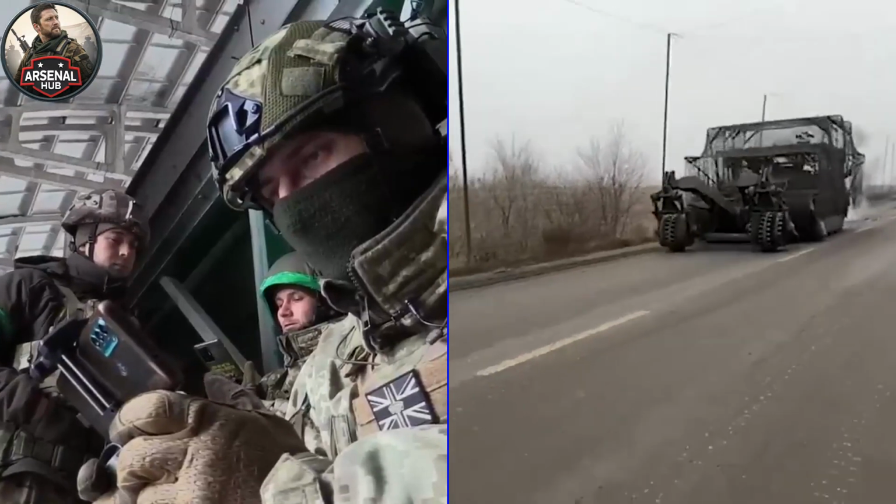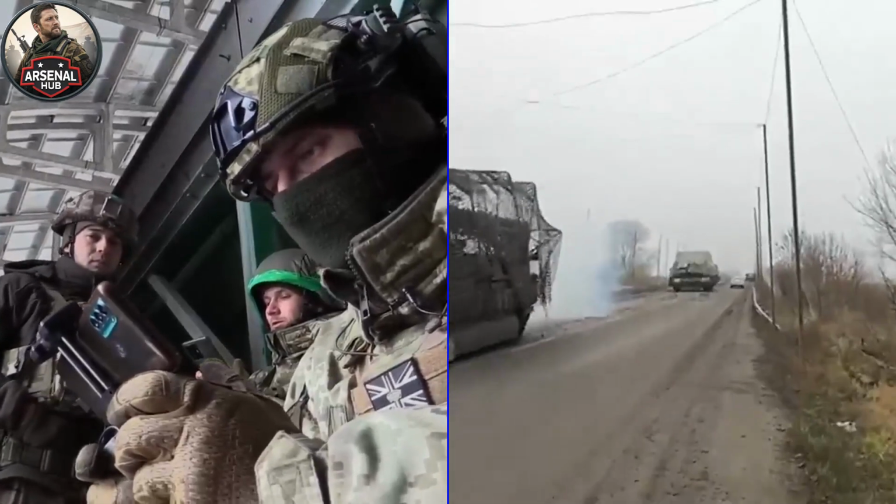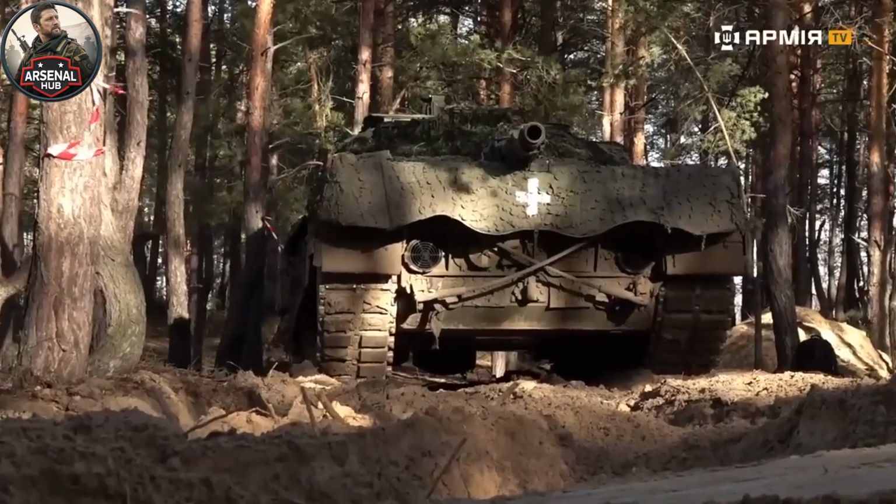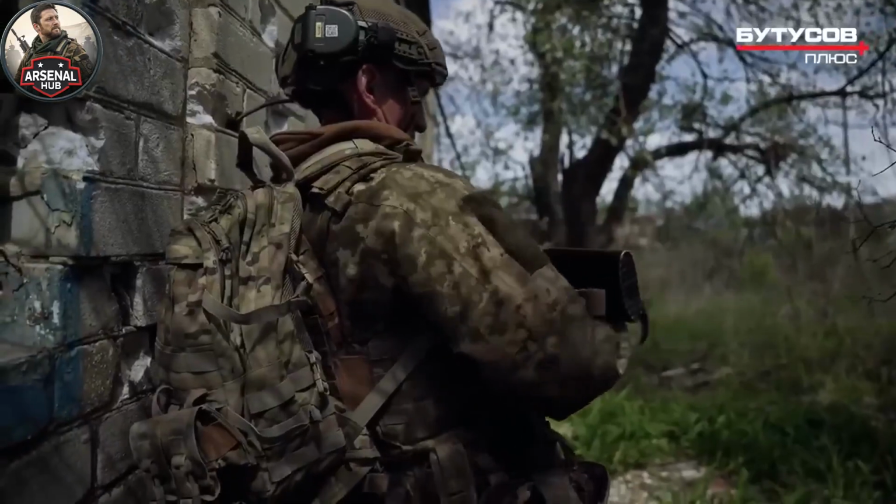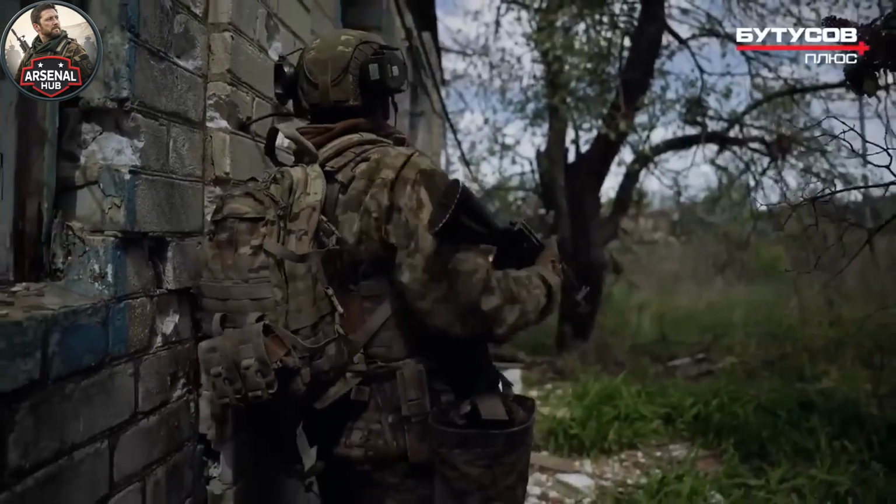The mission that the column was supposed to accomplish, reinforcing forward positions before Ukrainian forces could exploit the weakness that Russian commanders had identified, was not accomplished. The weakness remains. Ukrainian commanders are aware of it.